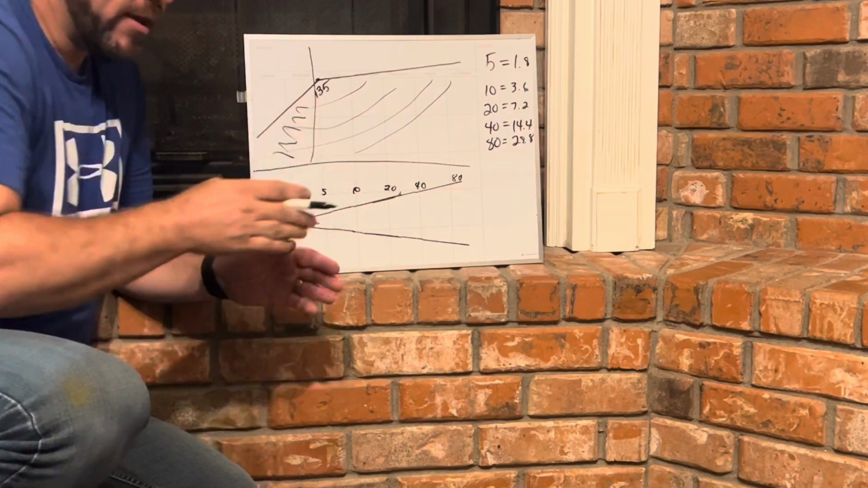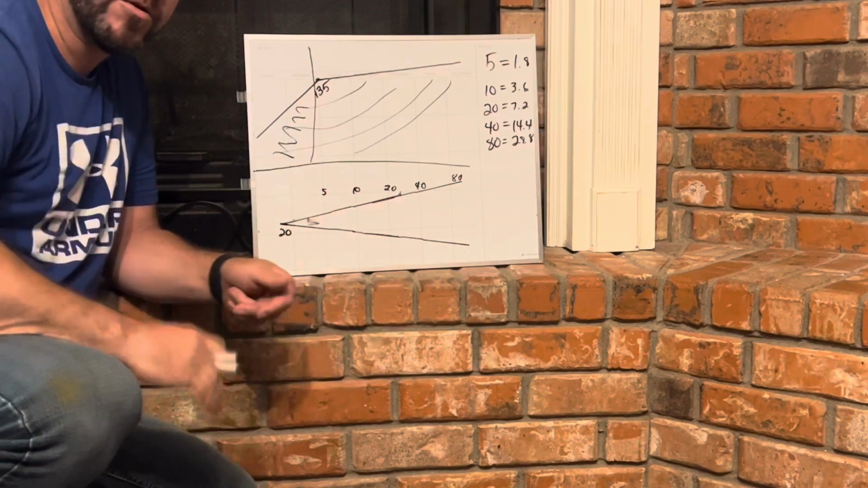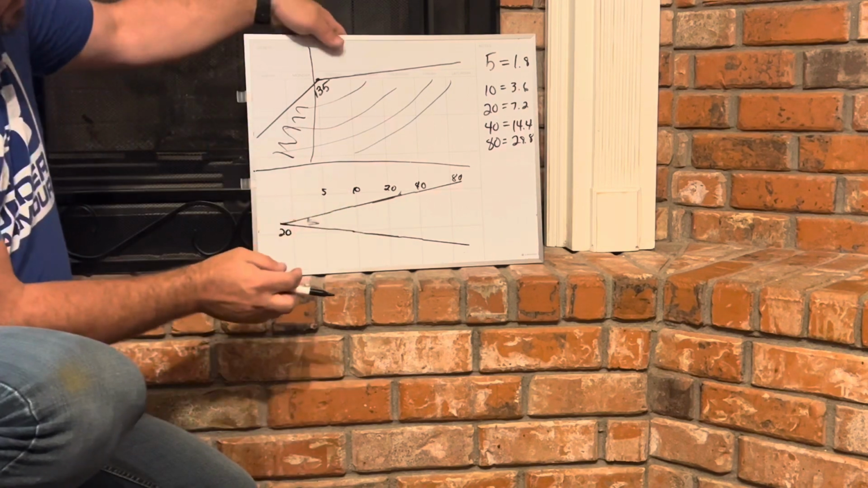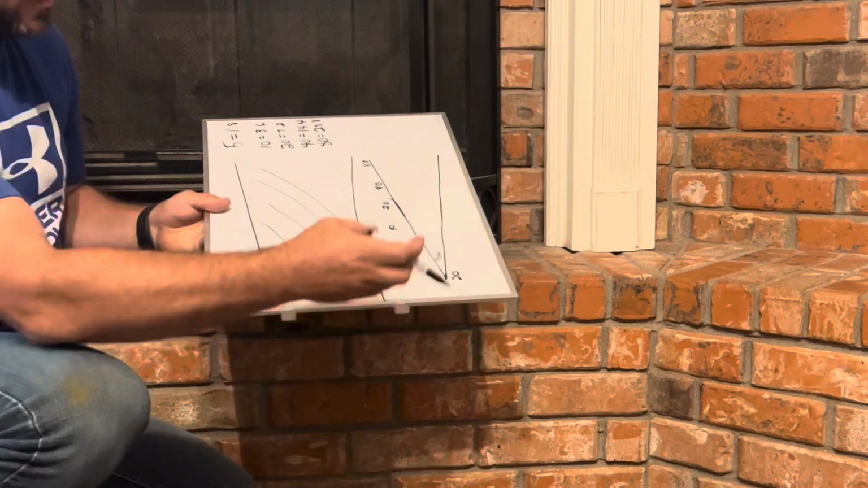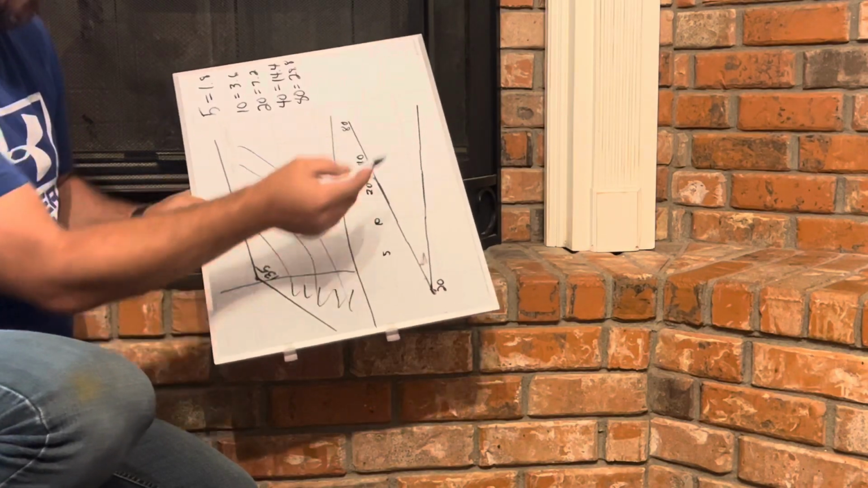Now this is how far out in front of the boat it does and how far backwards. But width is essentially that right there. Here's the boat. It's pointing out in front of the boat.